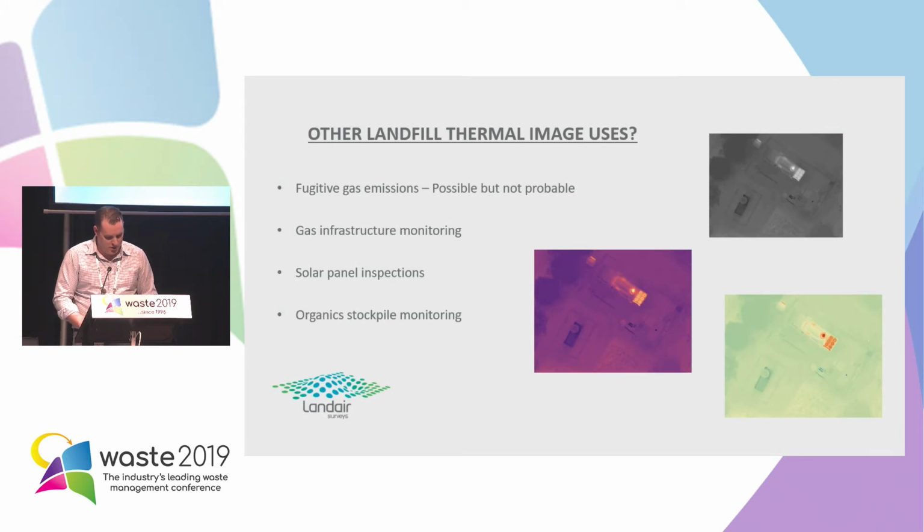By far the most common question I get is, can I use thermal energy to find fugitive gas emissions like methane? And the short answer is it's possible, but not probable. A lot of things need to go right to find a fugitive gas emission using thermal. The leak has to be very high pressure to start off with. You can't have a methane leak where it dissipates through the atmosphere. It needs to be heated quite well. It needs to pressurise. The studies have shown that it needs to occur on days of low barometric pressure.